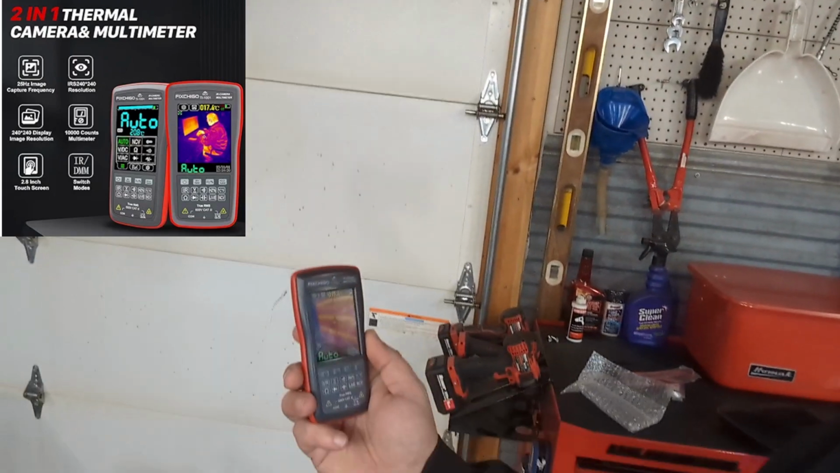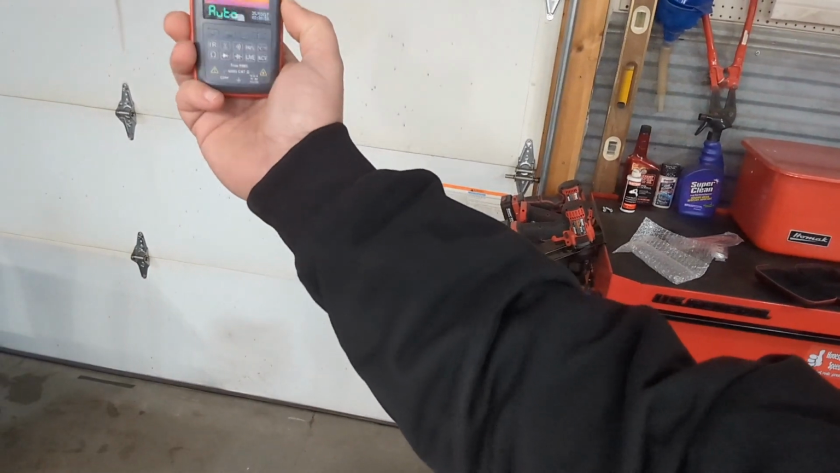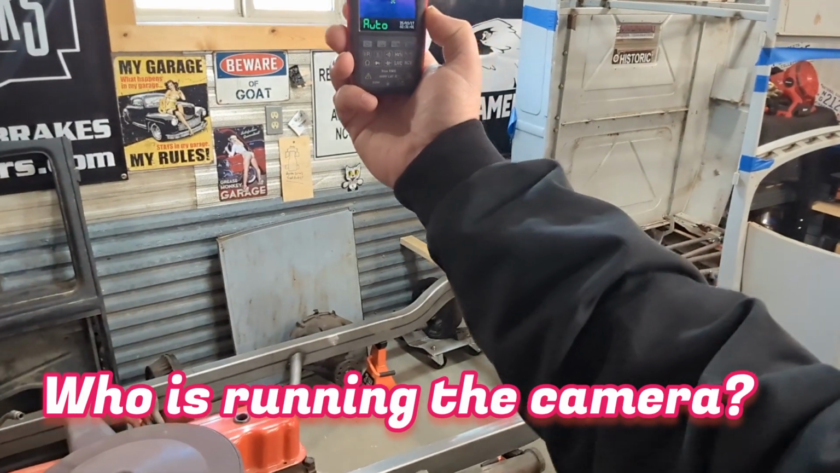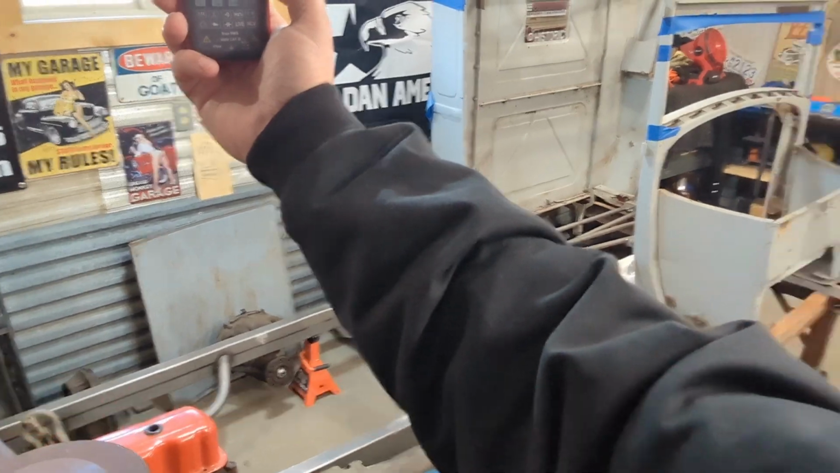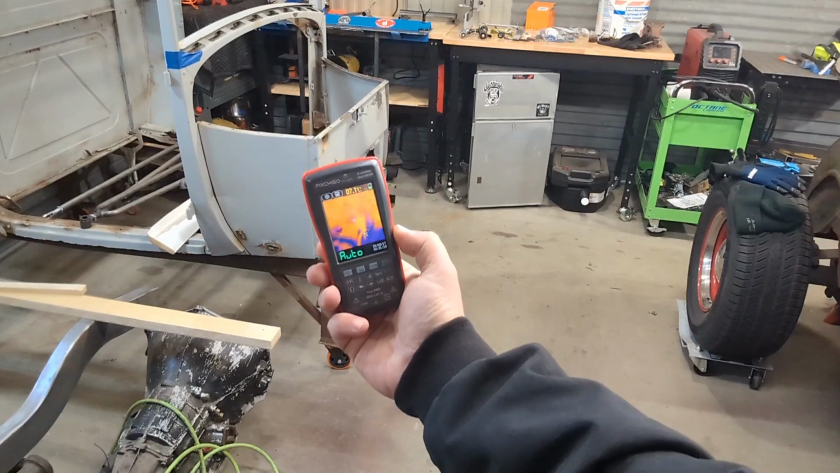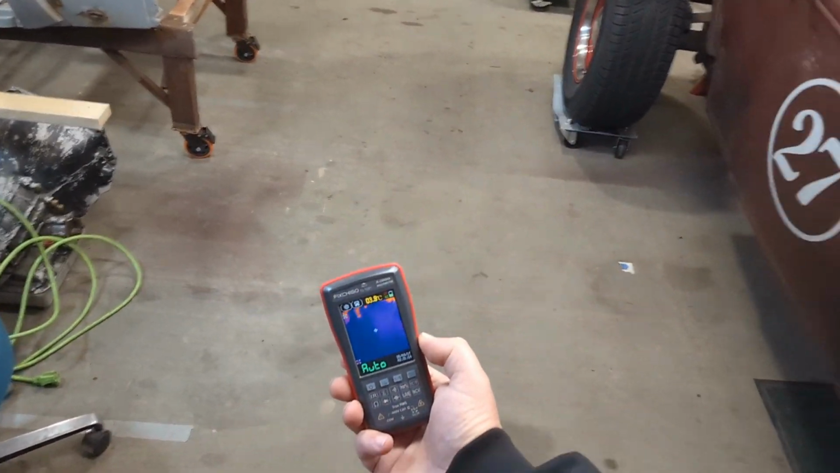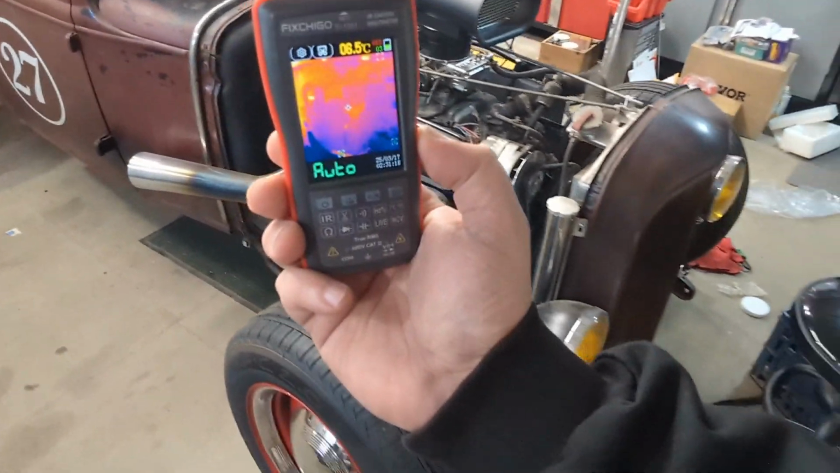So while we're at it, let's take a look at the garage door. You can see it's warm coming through the garage door. Well, it's not warm. Let's check out the window. And the truck. Concrete's quite cold. And Clyde? Oh, he looks like he's a hot rod. Nope. He's a giant turd. All right, that was enough messing around.